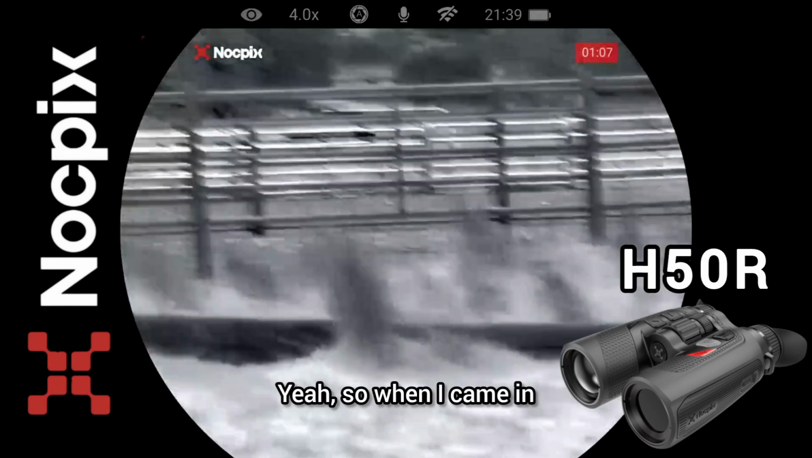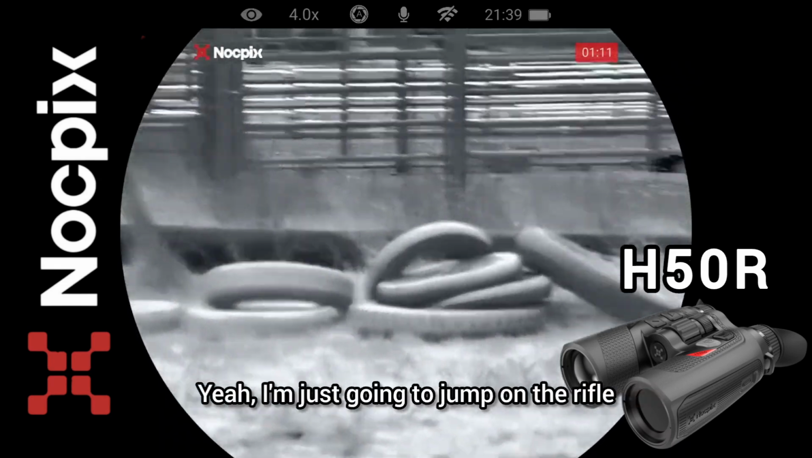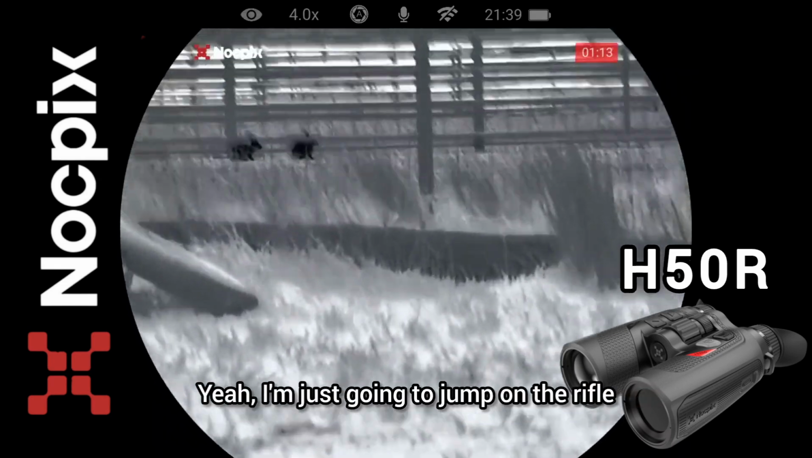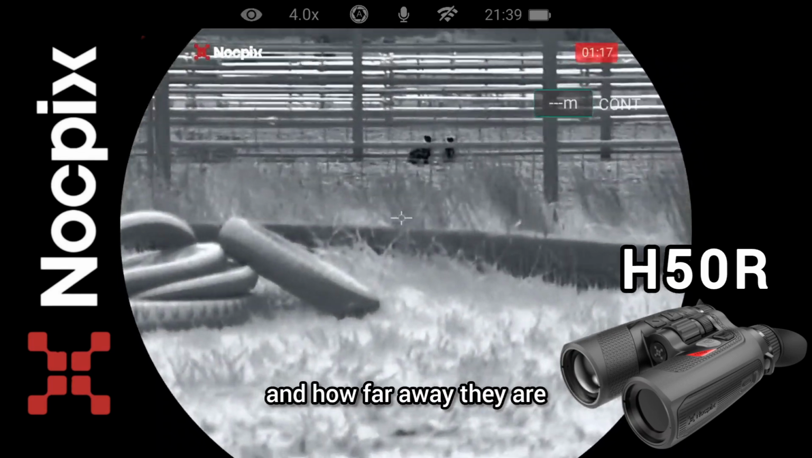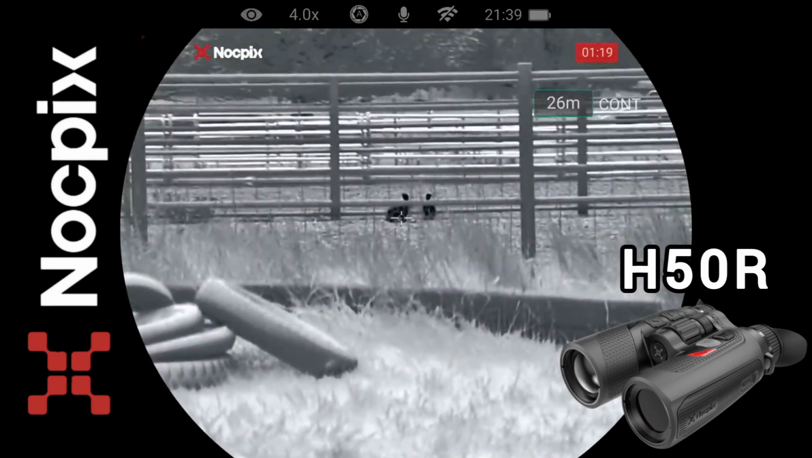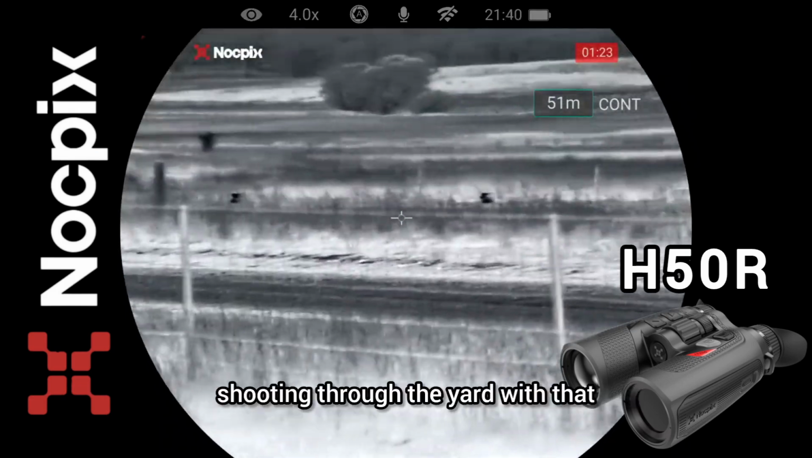Yeah, so when I came in, there's a couple over there in the cattle yards. I'm just going to jump on the rifle, see if I can plug them while they're so close. Actually, I wonder how far away they are. Yeah, about 25 meters. It should be no trouble shooting through the yard with that.